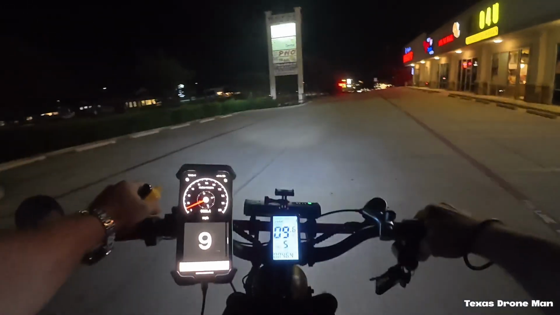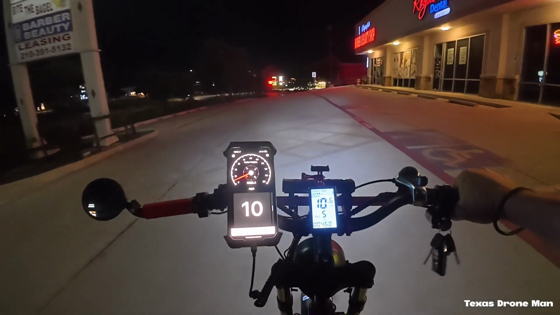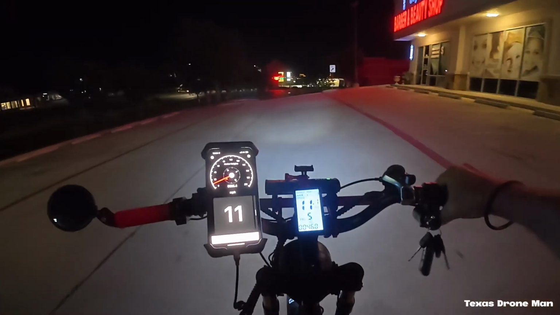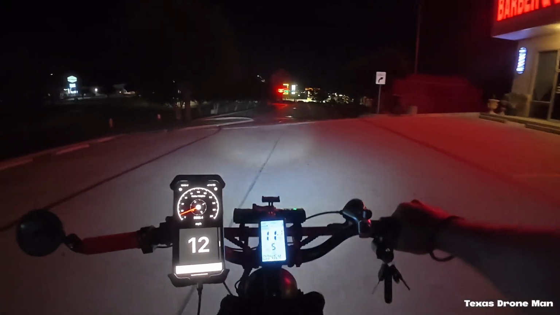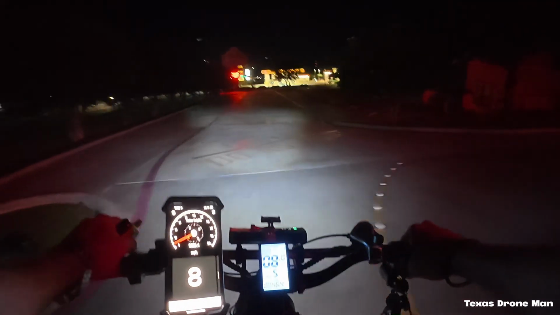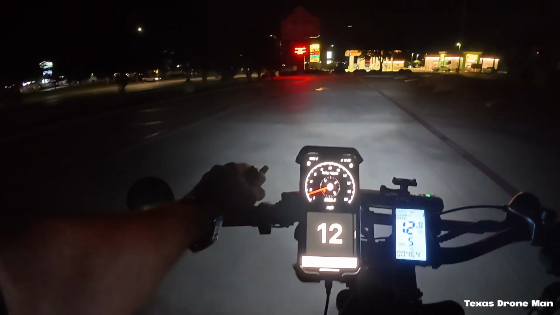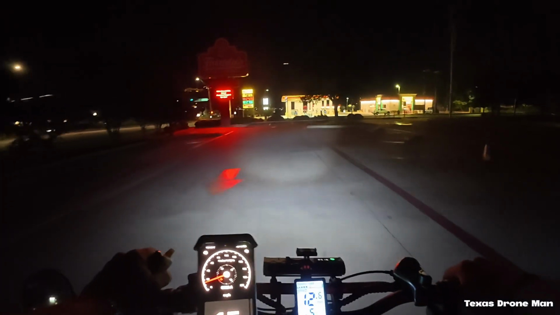Keep saying I'm gonna try to clean them damn rotors and see if that squealing will stop, but I ain't done it yet. Yeah, I think I'm gonna bust off and head back to the truck.